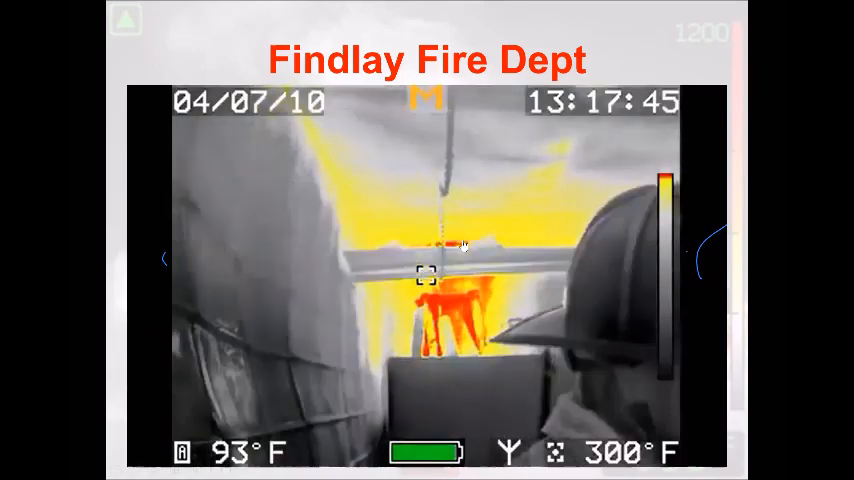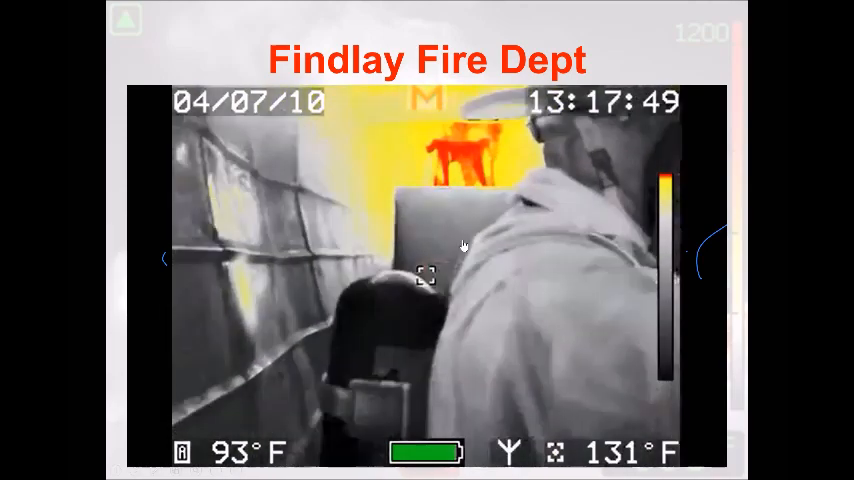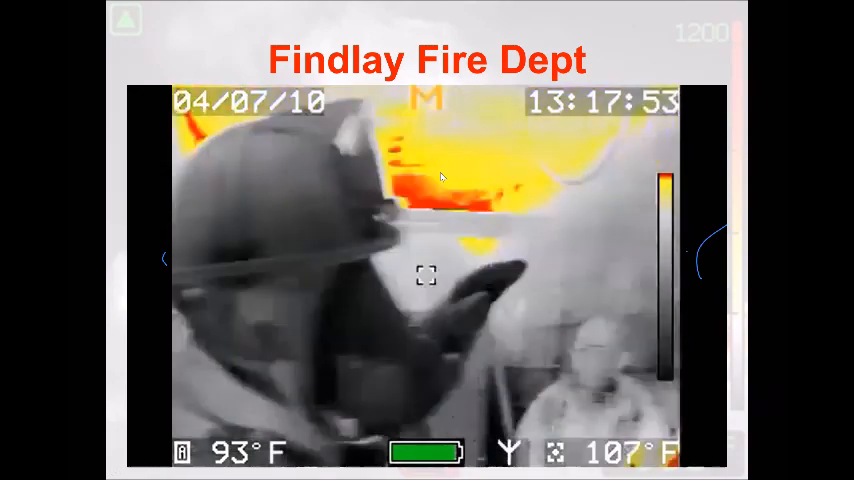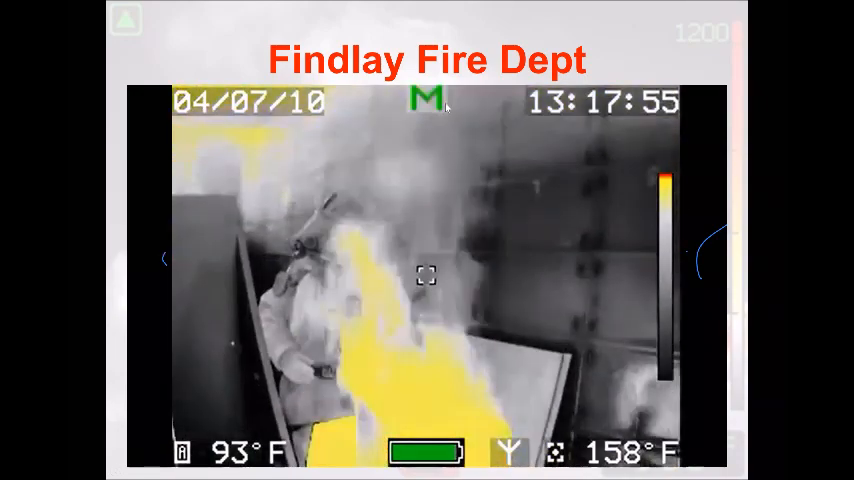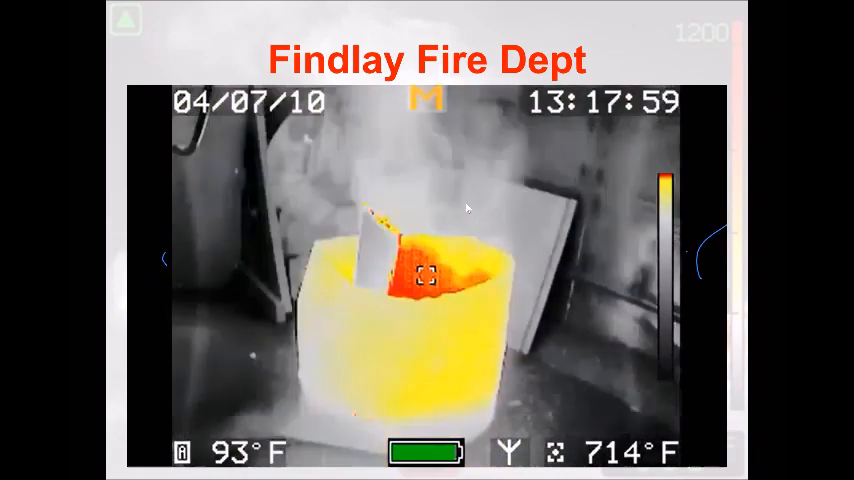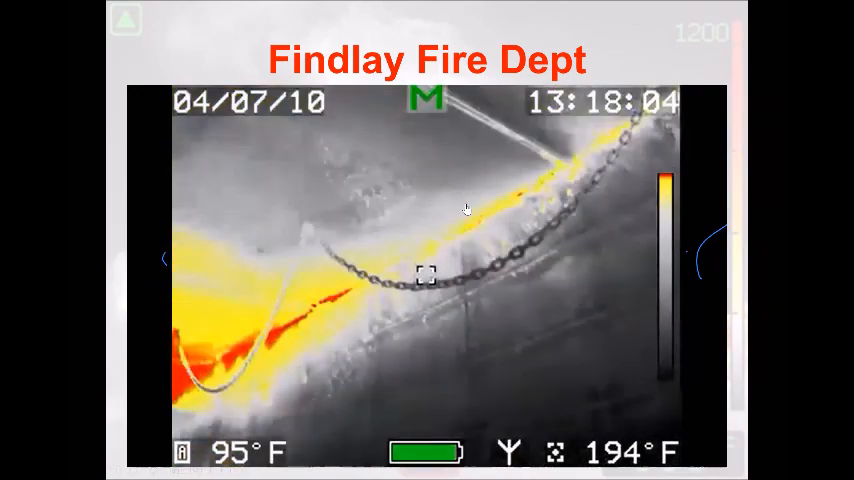We talked about Finley, talked about a different video. Finley Fire Department did a huge study on their cameras not too long ago, and they were running an Argus. It was an older Argus. This green M in the middle was their sensitivity mode. This is a prior to 2010 camera. So that was telling them when their cameras switched sensitivity modes. And that particular brand, that camera ran 3 sensitivity modes: high, medium, and low.